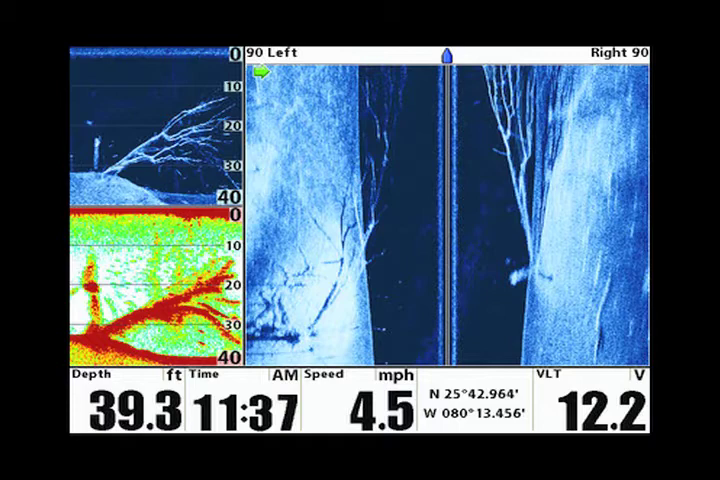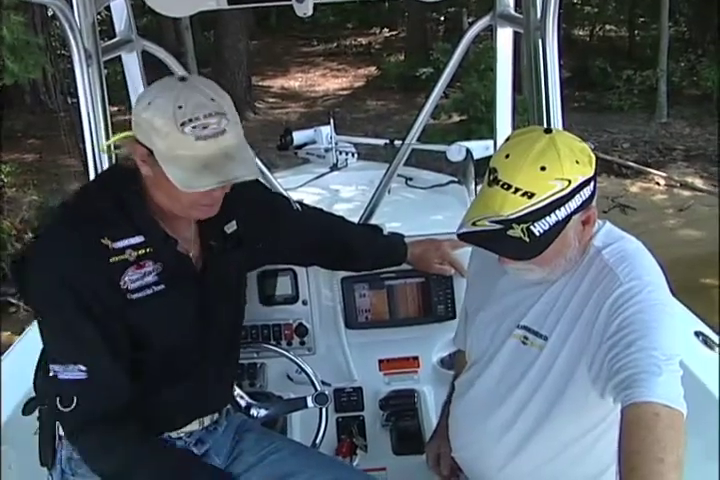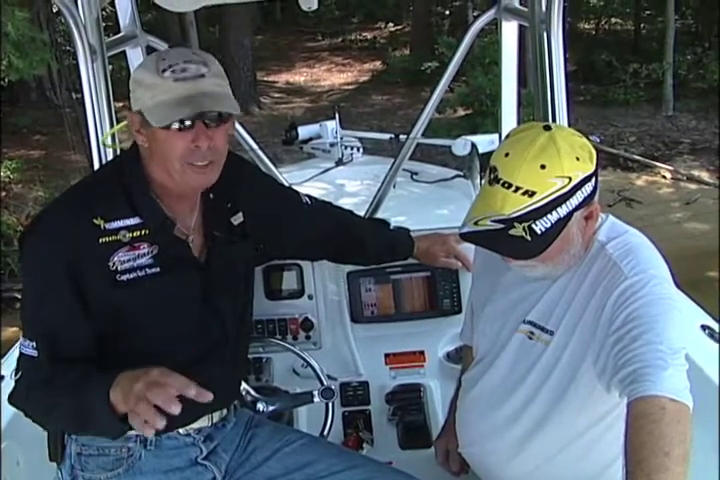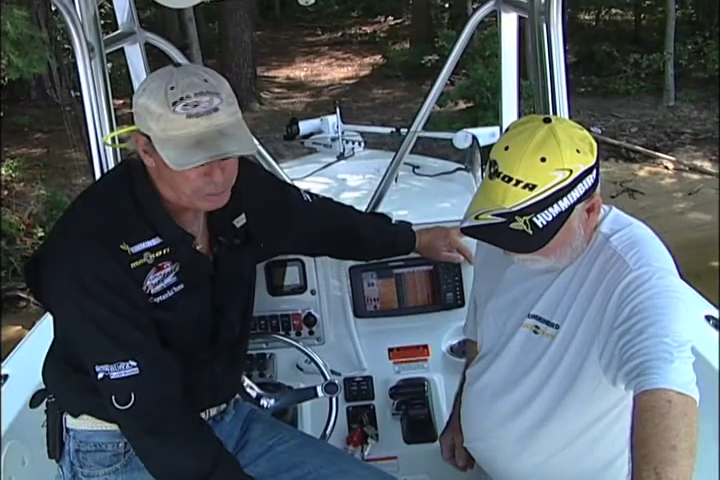What you're actually seeing here, the midline is your boat. The dark spot is the water underneath your boat, and then out to the right and left. It's an absolute picture, folks. It's not little fake fish. You're looking at an actual picture of the bottom. This is the same unit that search and rescue guys use to find cars in the water and bodies and things like that. Take a look at this image we're showing right now.